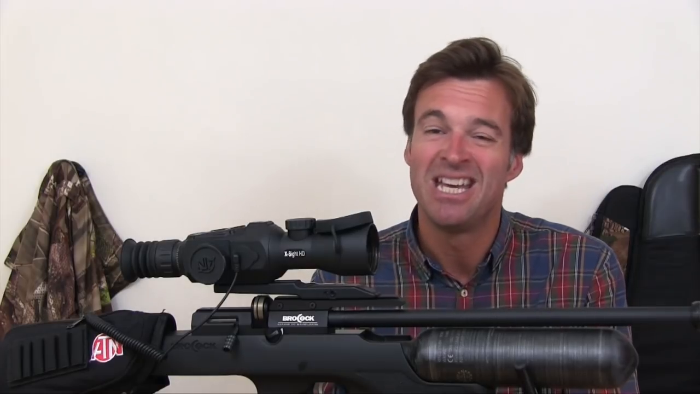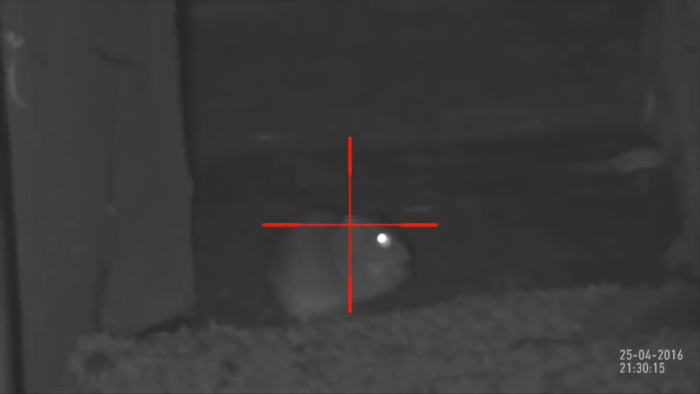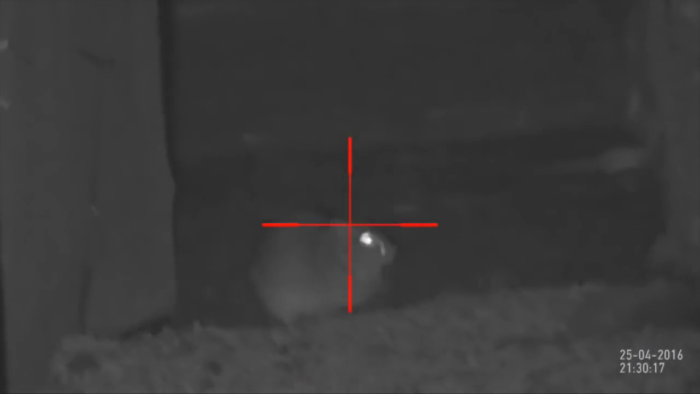So, that's some of the add-ons and ruses I use to get the most from my ATN X Sight II HD. Some shooters are still put off by this kind of technology, but this setup is very simple to use and an absolute cinch to zero. Steer clear of the more advanced and somewhat unnecessary features, and it should make a very simple and effective addition to your airgun shooting.